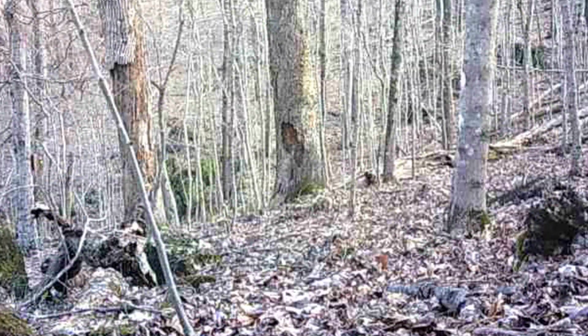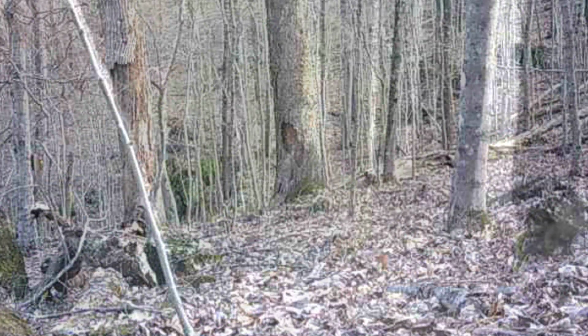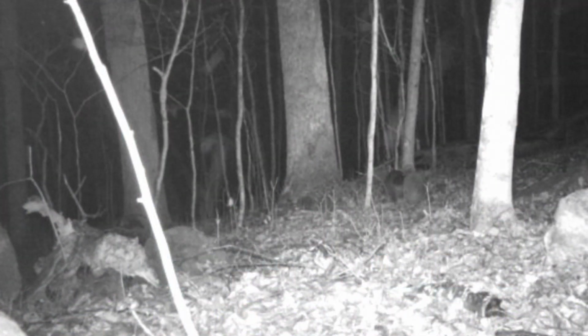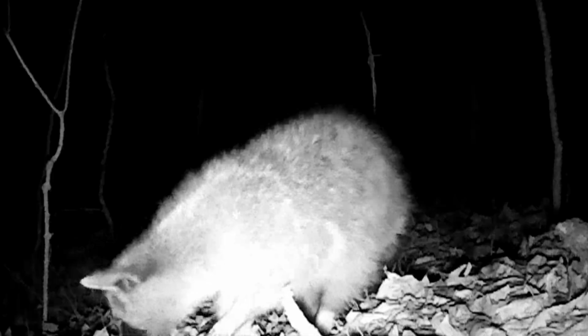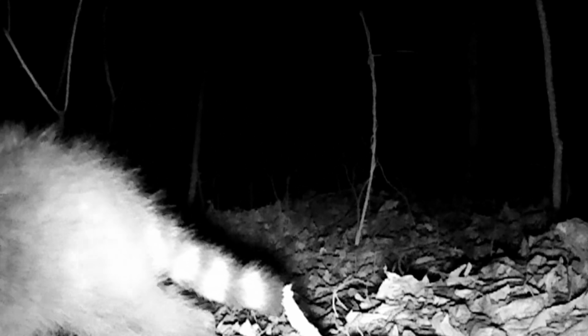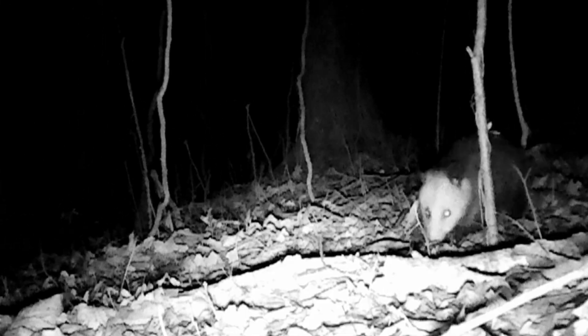Come nighttime, the old coons are up out of their dens. It's their turn now. And they have to check the cameras out. Got him a bite, looked like an insect or something. The old possum, they out too, making their rounds.